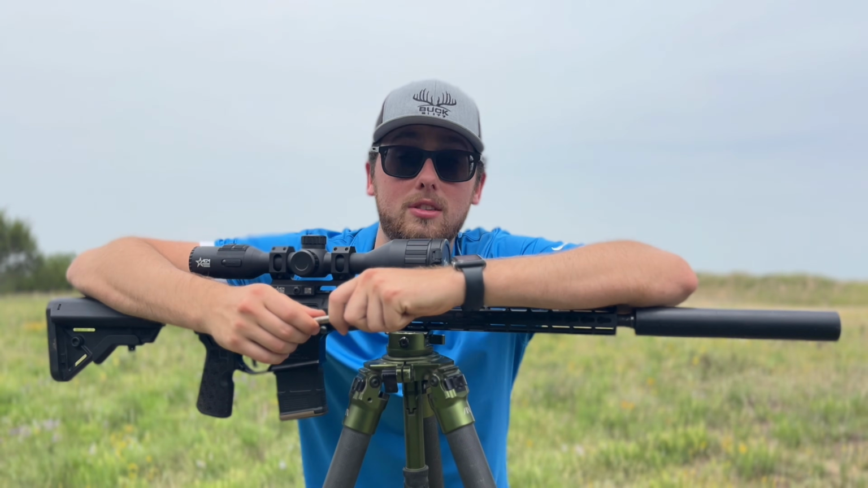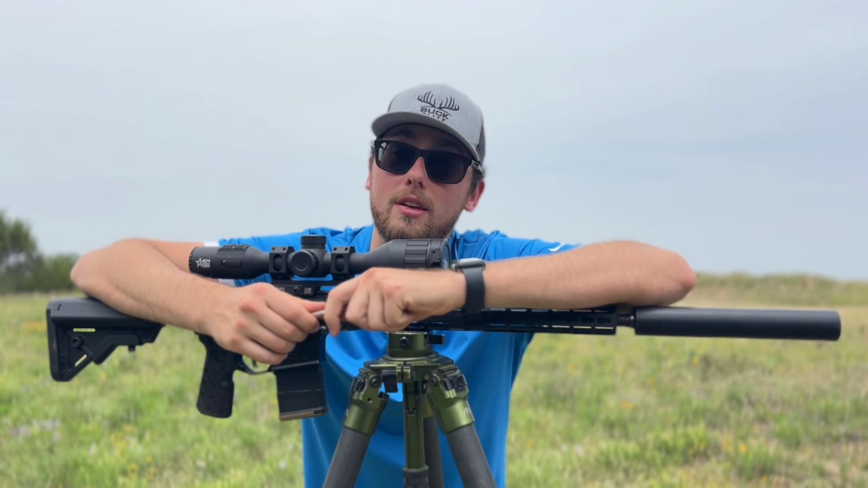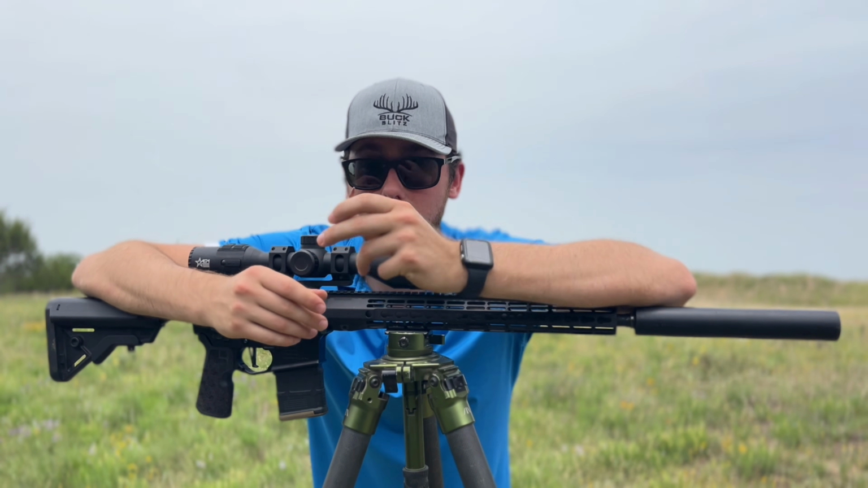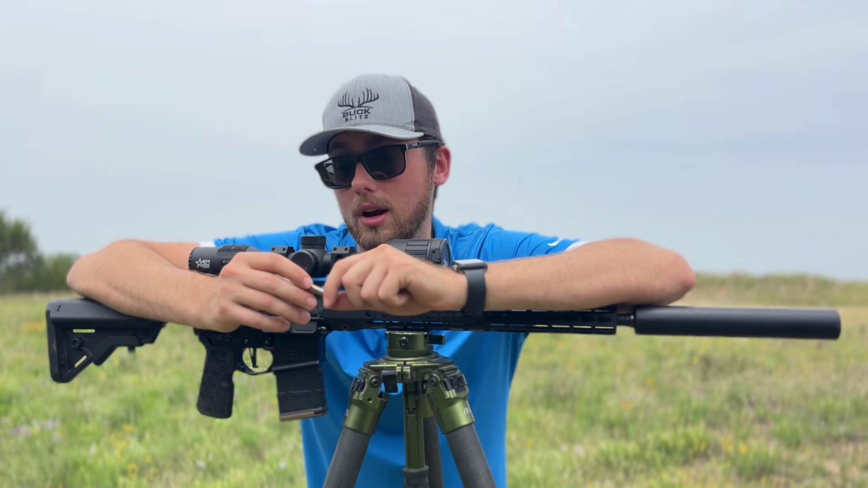Now that's pretty impressive because I've hit pigs in that same location with 308s, and every once in a while they'll run. So, a little 22 caliber bullet stopping a pig that big, just like that, was actually pretty impressive.